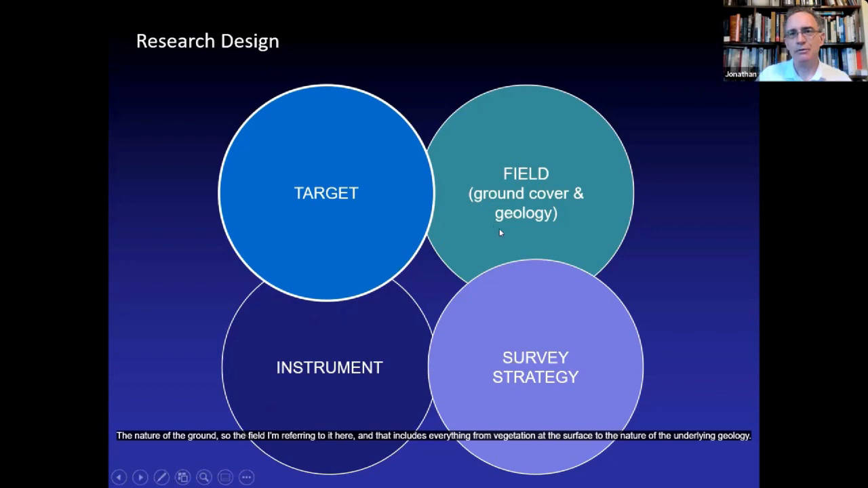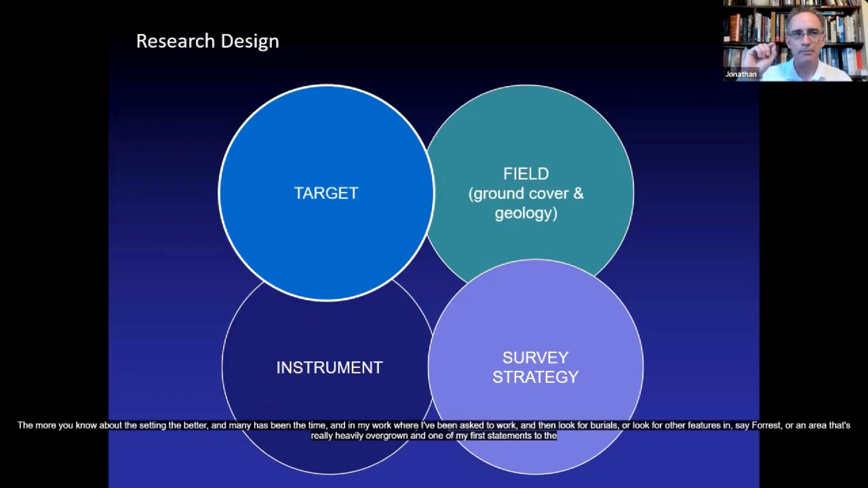The nature of the ground, so the field, I'm referring to it here, includes everything from vegetation at the surface to the nature of the underlying geology. The more you know about the setting, the better. Many has been the time in my work where I've been asked to look for burials or other features in, say, a forest or an area that's really heavily overgrown.